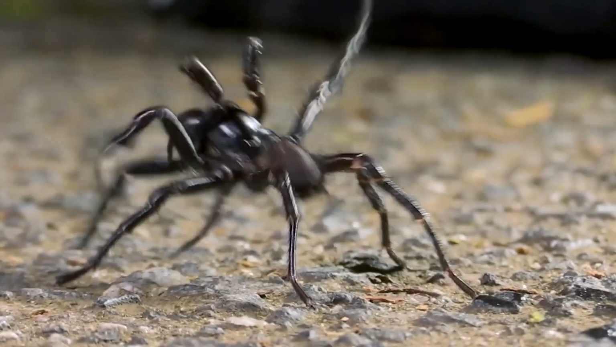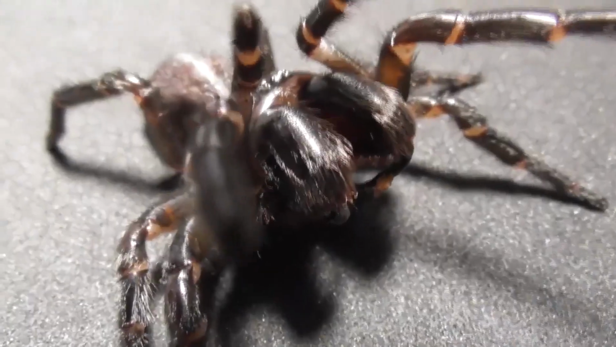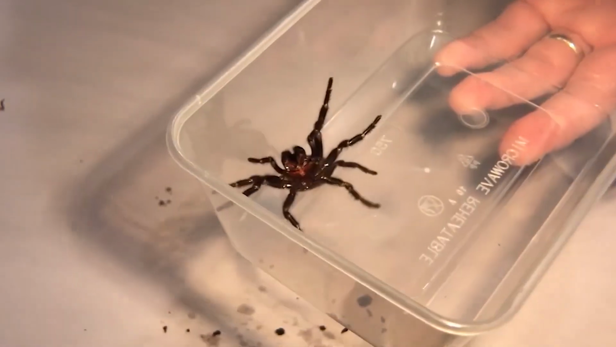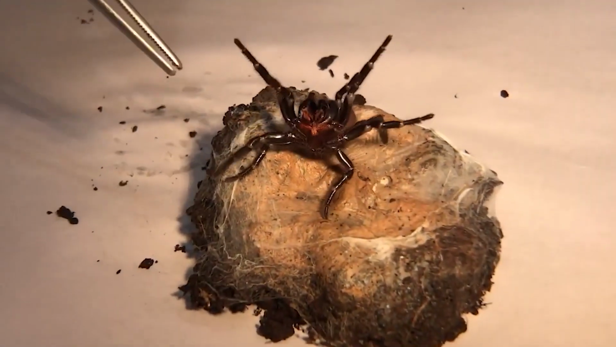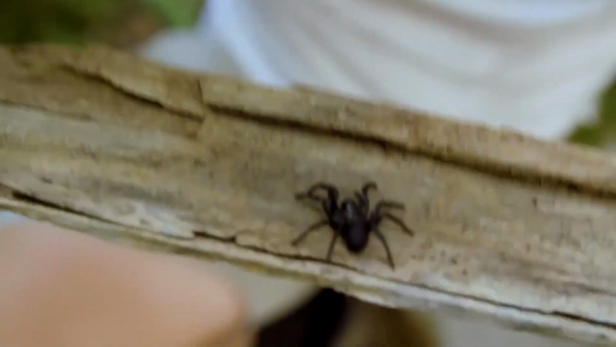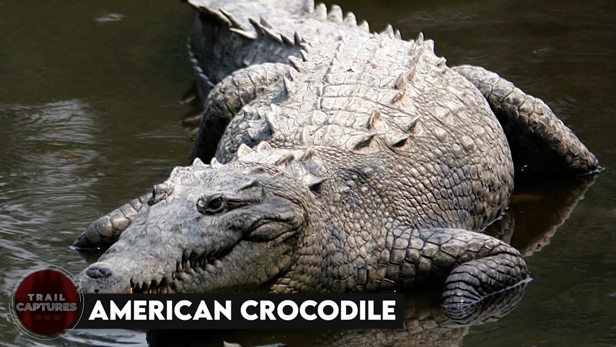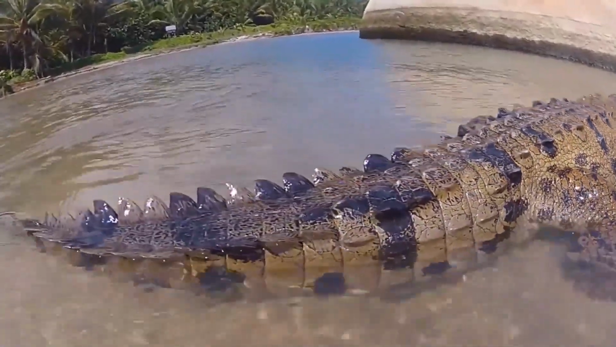If you're planning a trip to the land down under, beware of the Australian funnel-web spider. This arachnid is a real killer. With venom so potent, it can send you to the great beyond in just a matter of hours. And don't be fooled by its small size and cute little things. This spider packs a punch that will leave you gasping for air. So keep your eyes peeled and your spider sense tingling, because one wrong move and you could be in serious trouble.